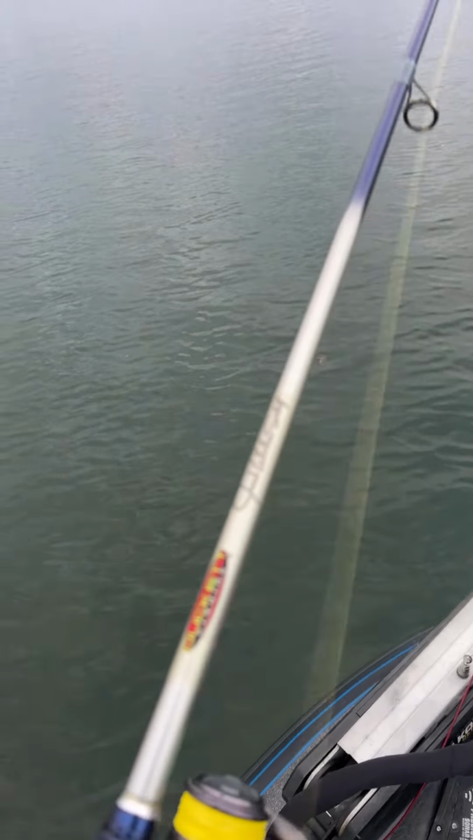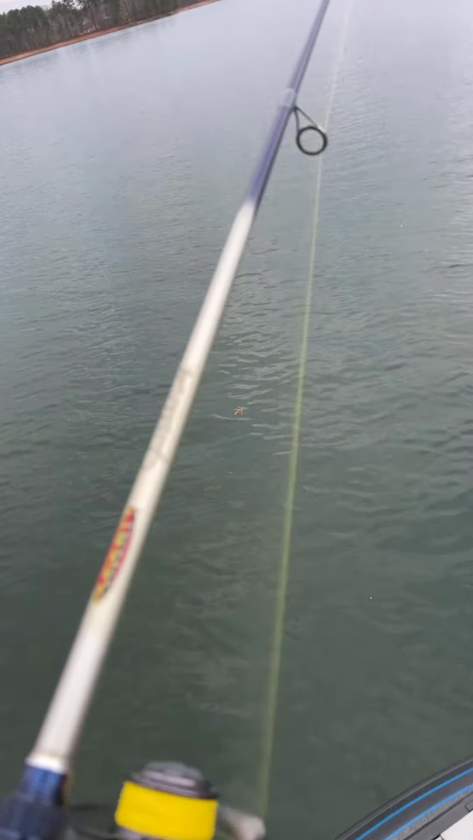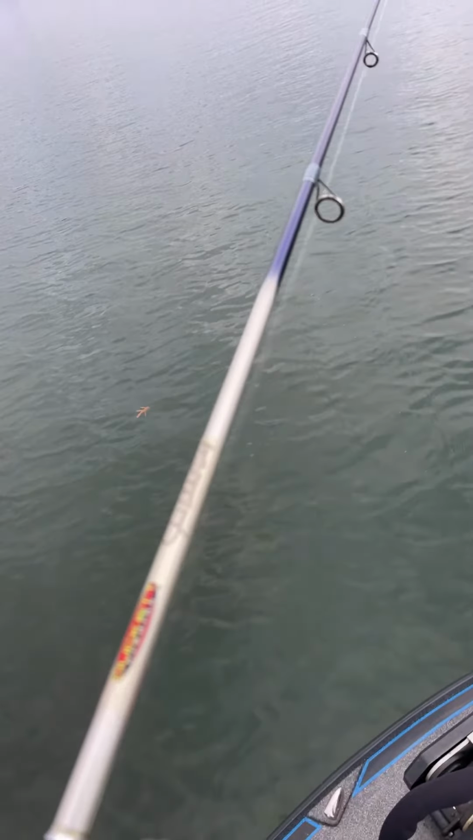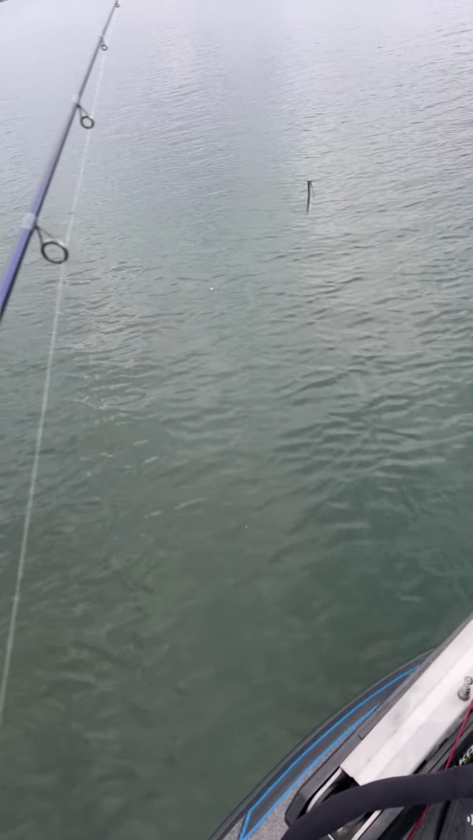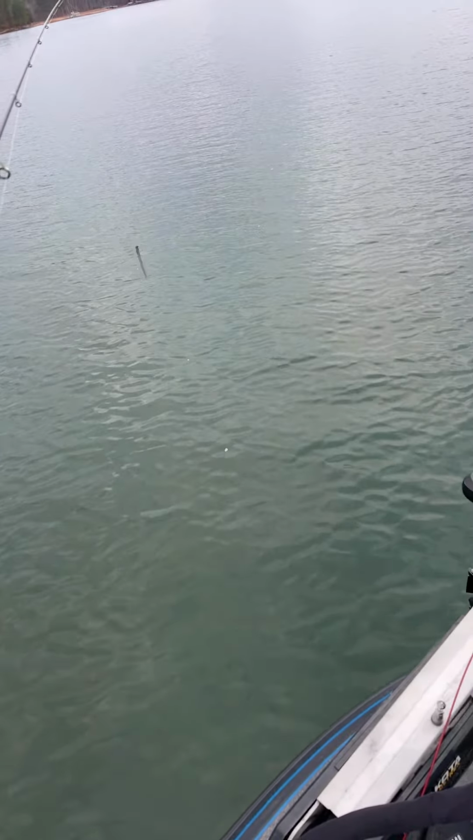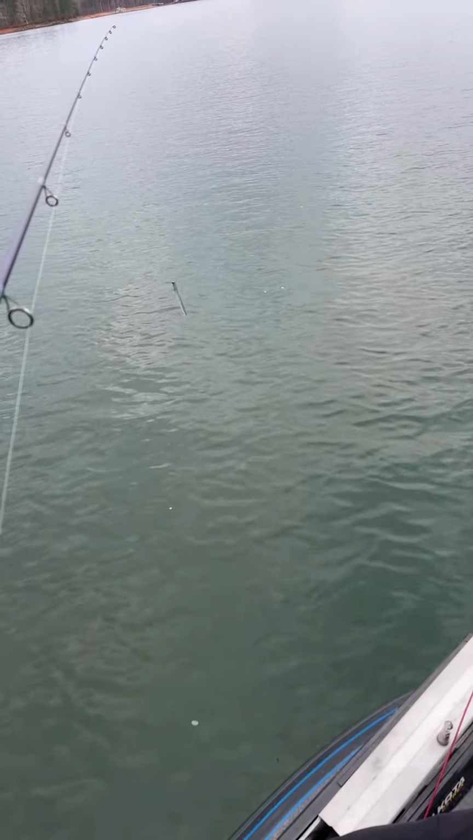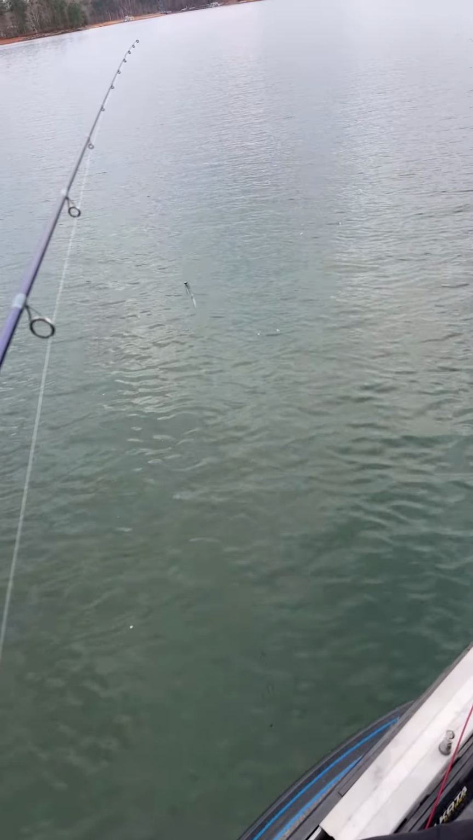All right, they're not cooperating. Let's just take another look around and see what I can see. No bait fish yet. So we're gonna keep on moving.